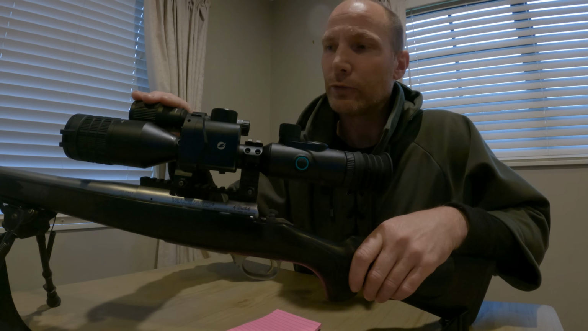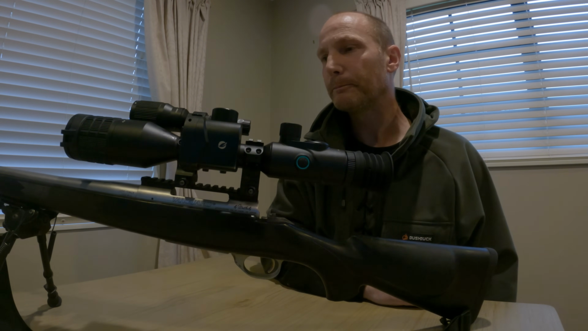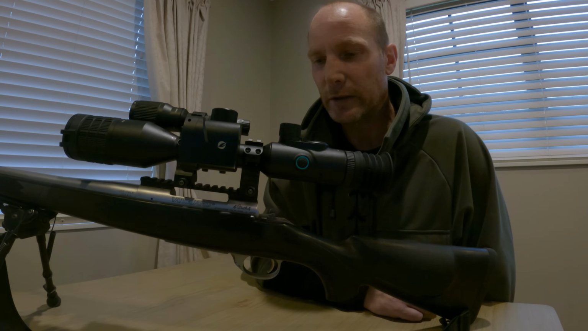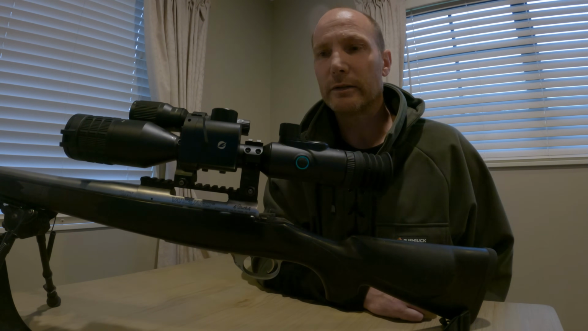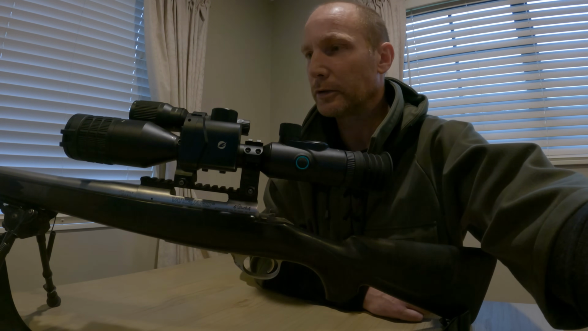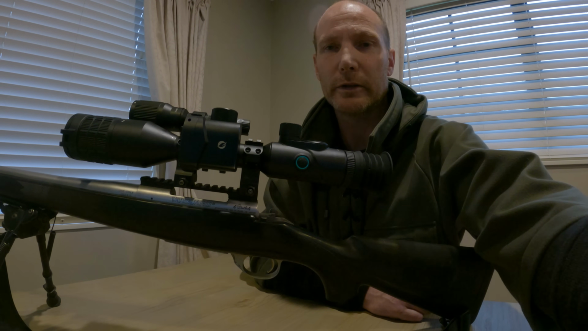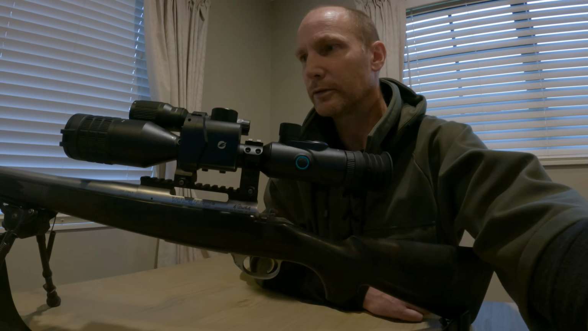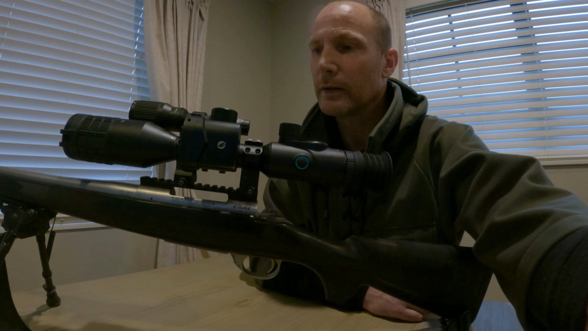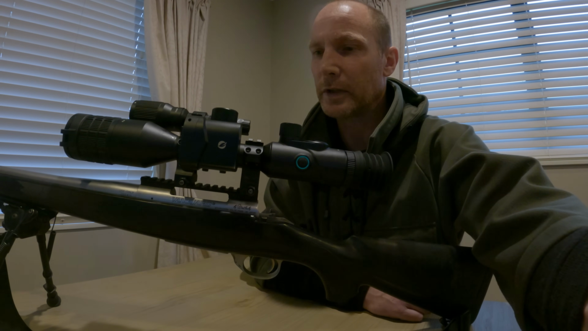The infrared torch up the top here, that's adjustable as well, adjustable beam on it. So yeah, I won't go on about the features of it too much, but it's a very easy to use bit of kit, and I'm pretty impressed with it. The videos of it in action will show how good it is. I'll just give you another few views of it from different angles. Not really sure what else to explain about it really, but I highly recommend it.